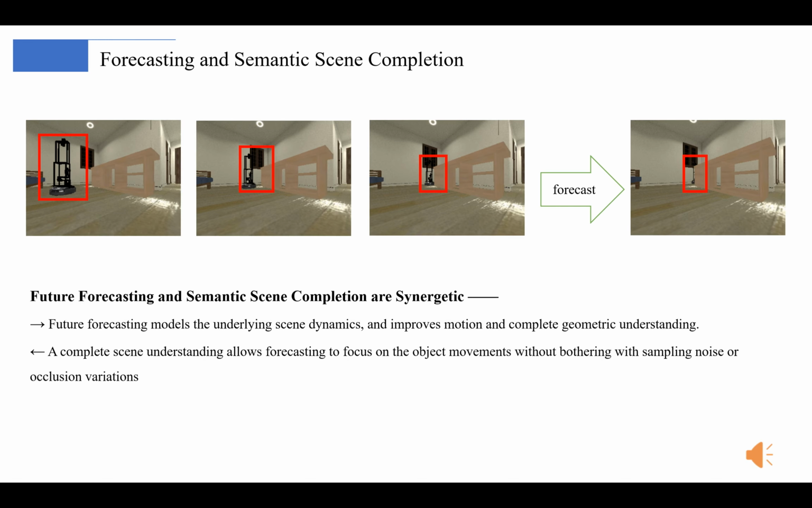As shown in the picture, combining observations from the past 3 frames, we can make a reasonable forecast that the robot is about to walk behind a desk and is going to be occluded.